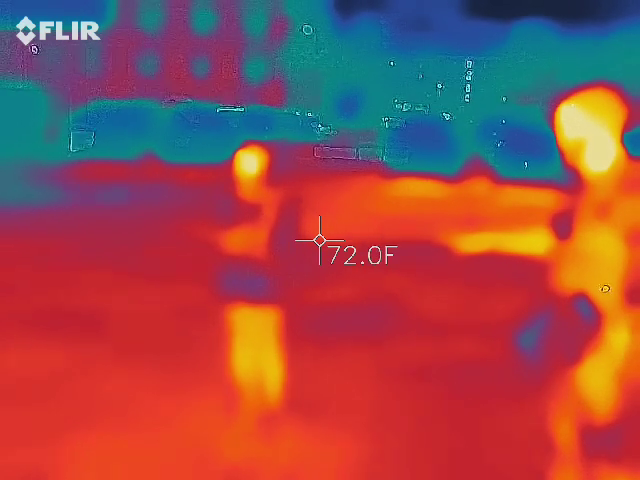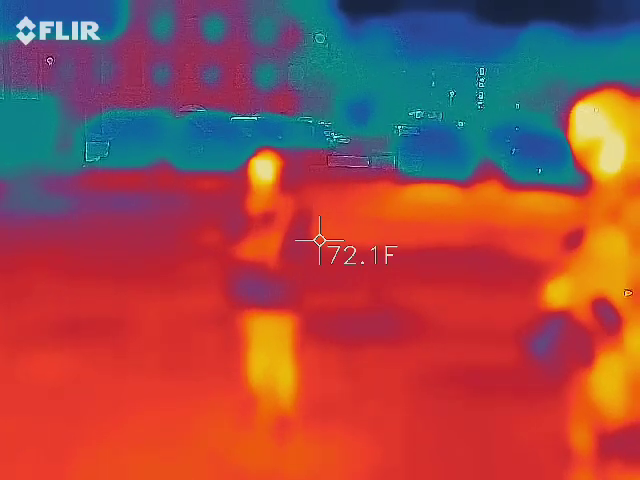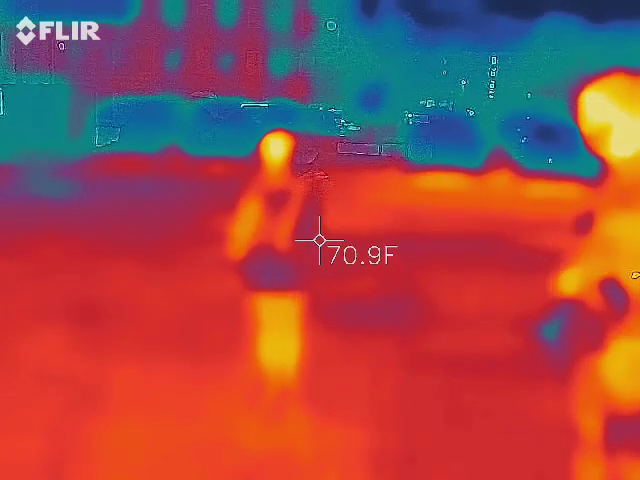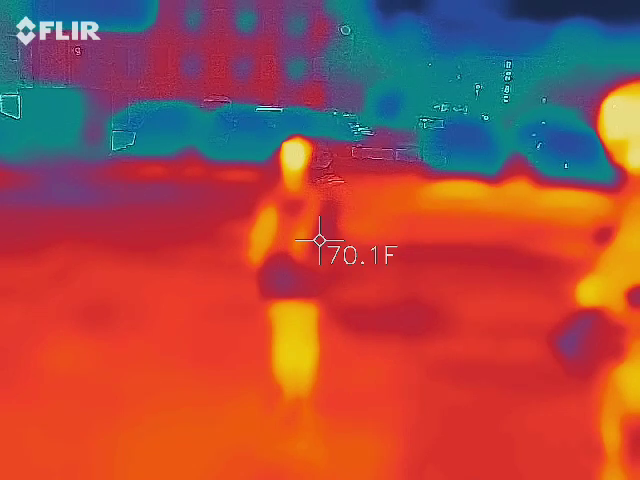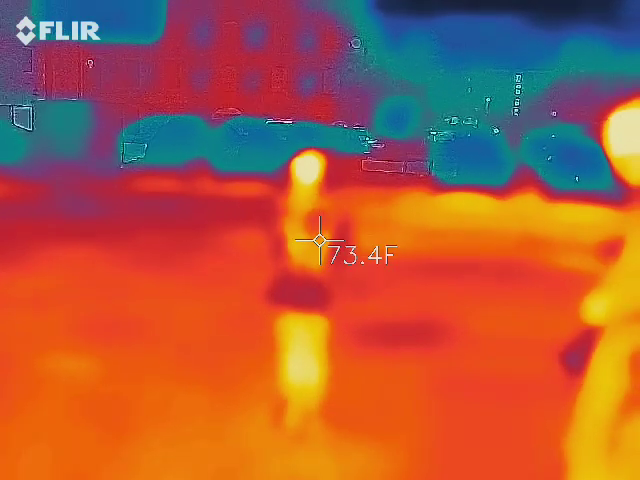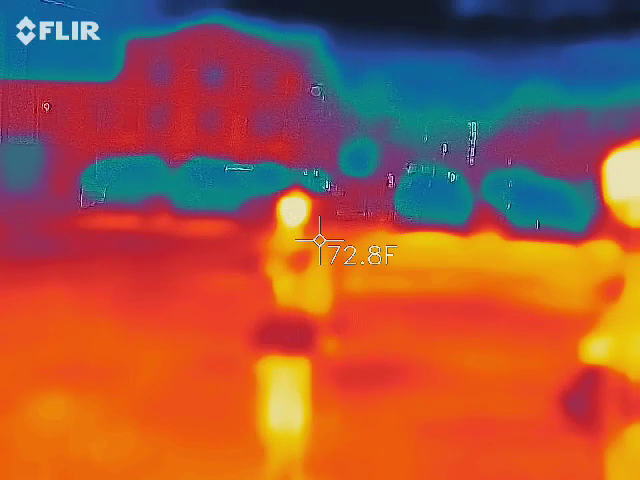Eliza, get closer to it. Make those lights go to purple or blue. Get closer. Eliza, get closer to that black box.